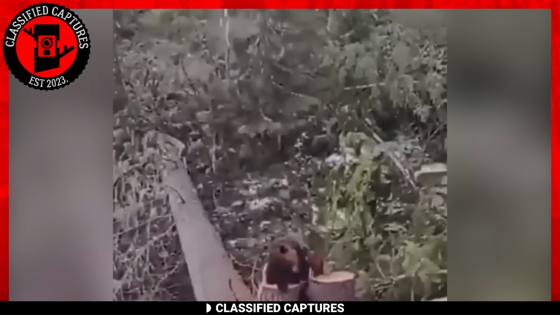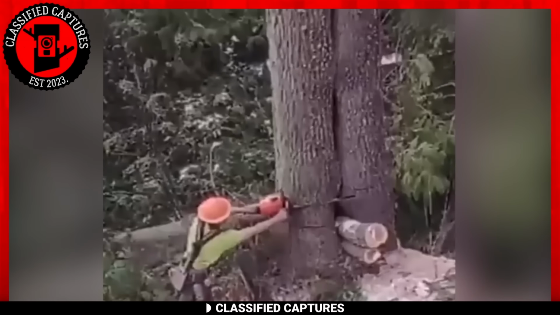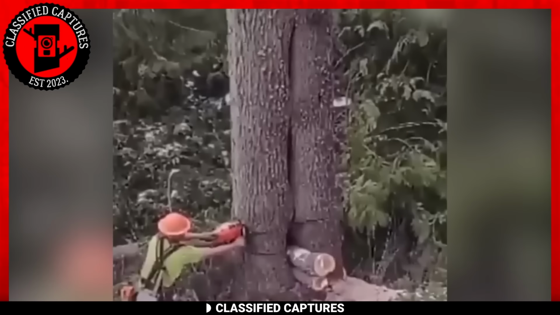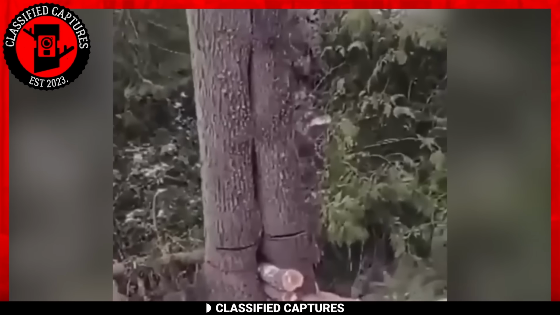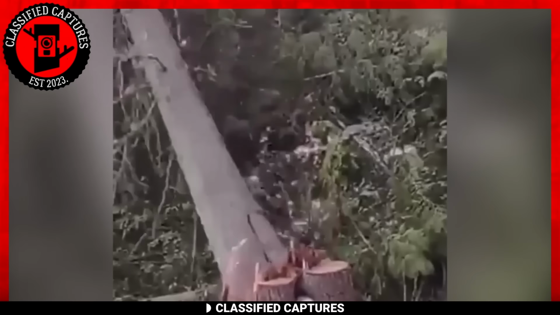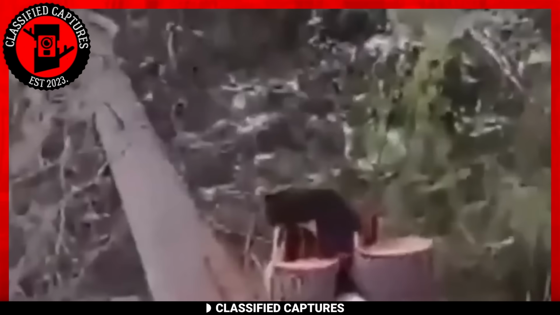It's important to remember that the natural world is not just a resource for human consumption, but a delicate ecosystem that's home to a myriad of creatures. Before undertaking any activities that could harm wildlife, it's important to take the time to assess the situation and ensure that all necessary precautions have been taken to protect these creatures.